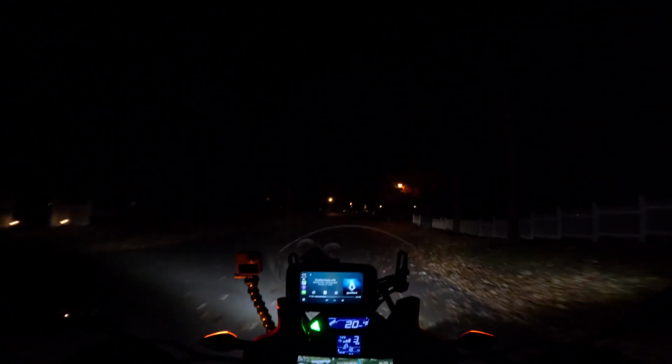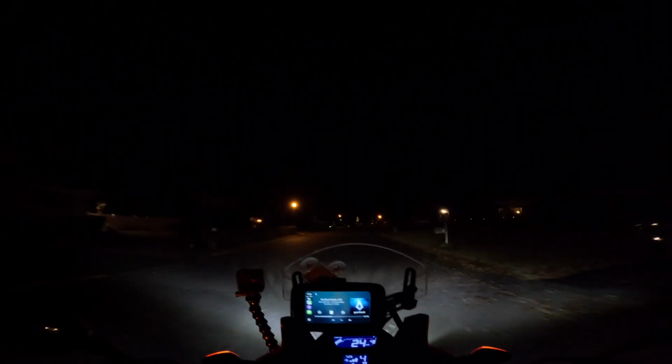Taking a little short night ride just to warm up my chain because I want to clean it and lube it. And I'm also trying out my new MSR waterproof winter gloves. I think they're considered winter gloves. Man, it feels weird being out in the dark. Probably not the smartest idea, but I'm not taking a very long ride. It's gonna be a short trip.